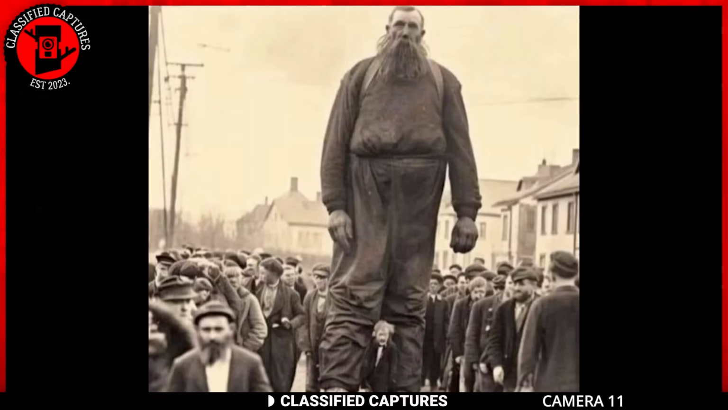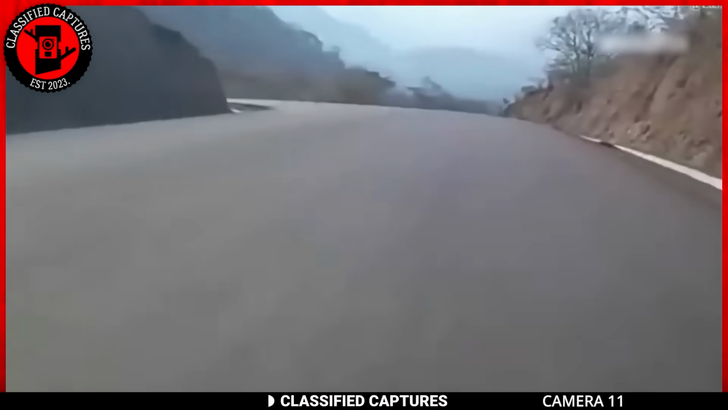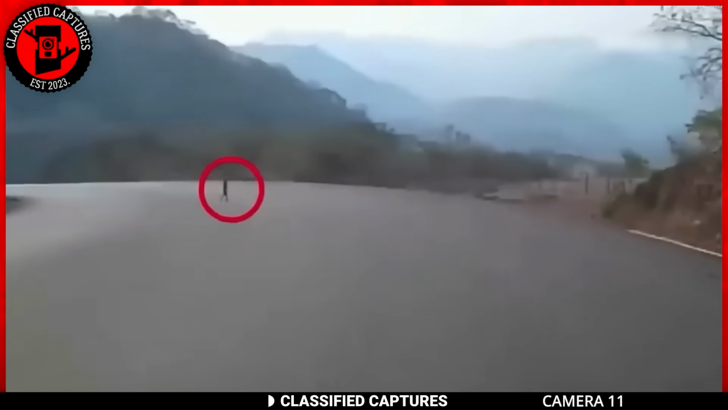There have been talks of giants existing. There have also been talks of dwarfs. And then there are some cultures that believe in little people, not dwarfs, but humanoid miniature people.